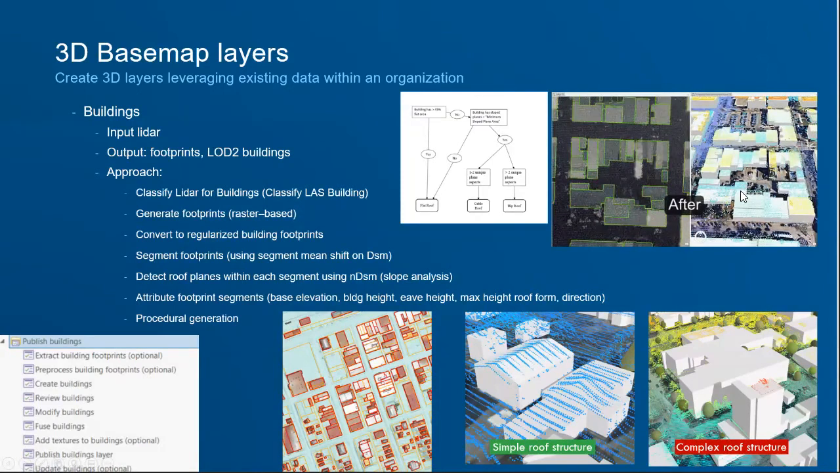And then after that, it's running through the next step, which would be the roof form, to add the attribution segments such as the base elevation, the building height, eave height, the maximum height, or the roof form and direction. And that's all generated with procedural rules, and you get out these 3D buildings that match up pretty closely to the LiDAR, not perfectly, but pretty closely. And that's all under this published buildings that we were looking at before.